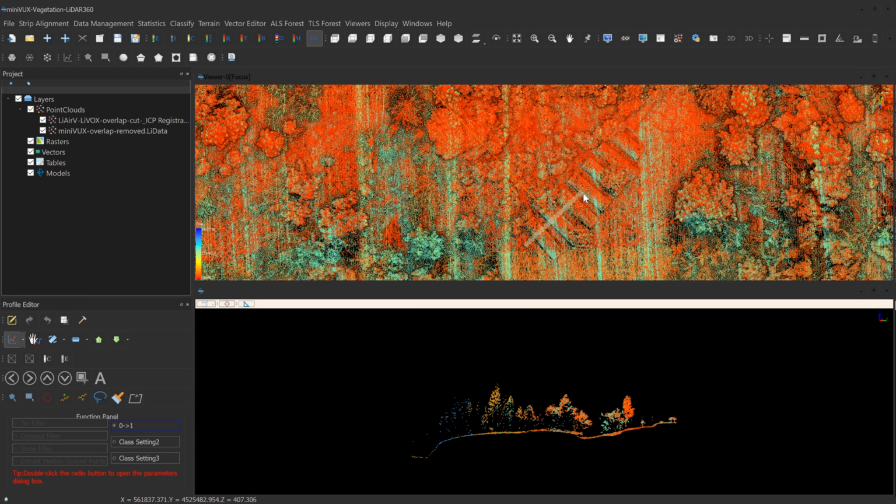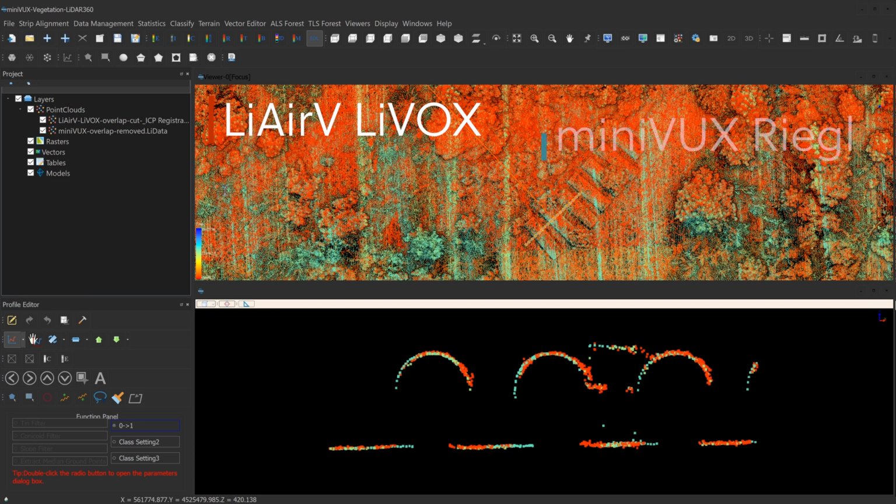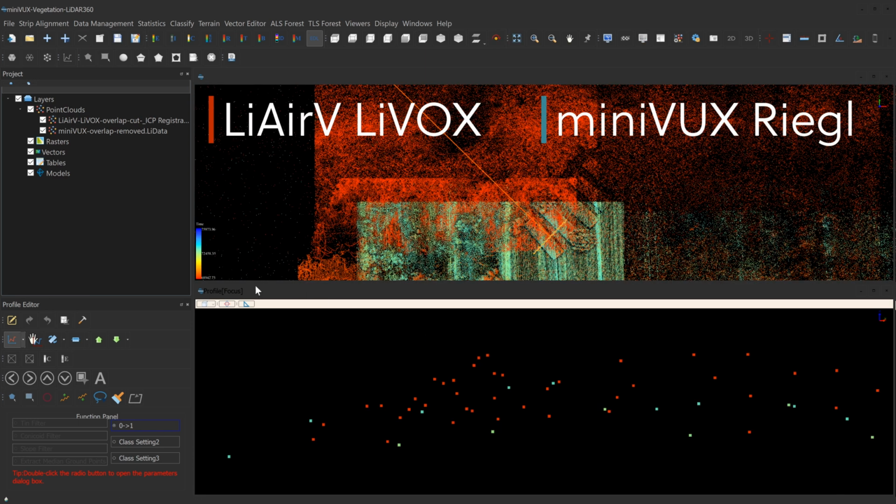Now right next to where we were flying from, there were some barrels, some big water storage tanks. So now the LiAirV is in red, and then the miniVUX is in blue and green. Now we're looking at the top of this barrel. Let's go ahead and grab this measure tool. Since this is an angled surface, we're going to be looking at the hypotenuse. This is about 7 centimeters for the LiAirV, and about 3 centimeters for the Riegl.